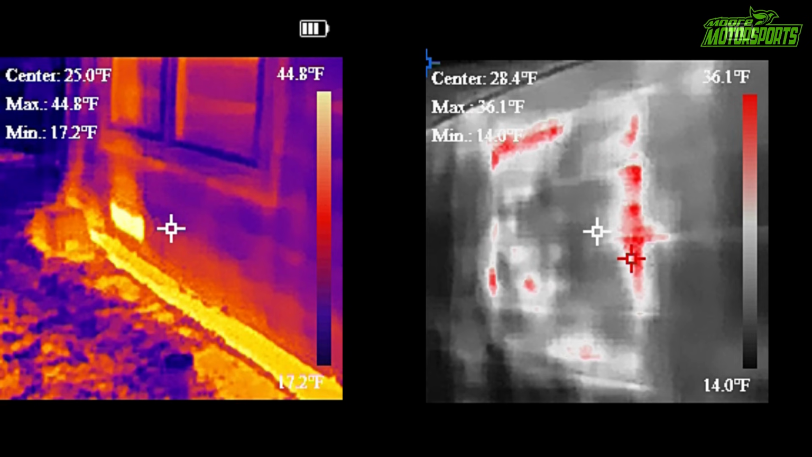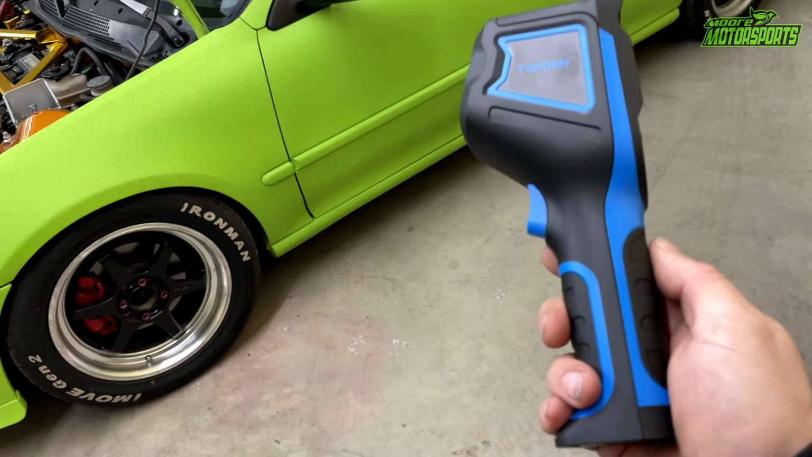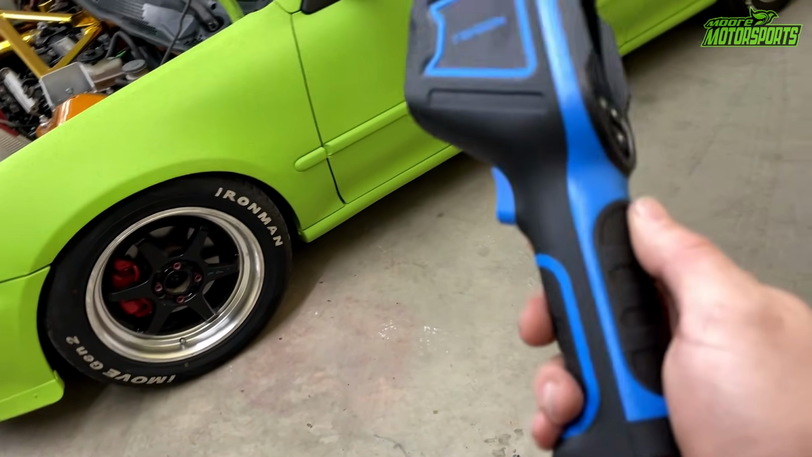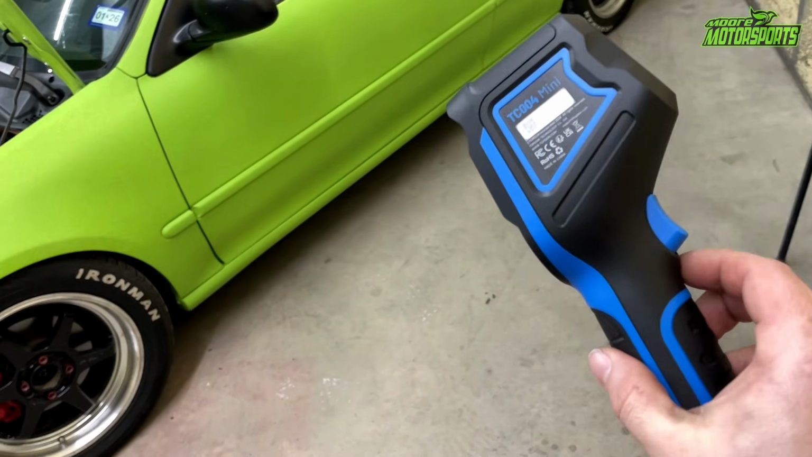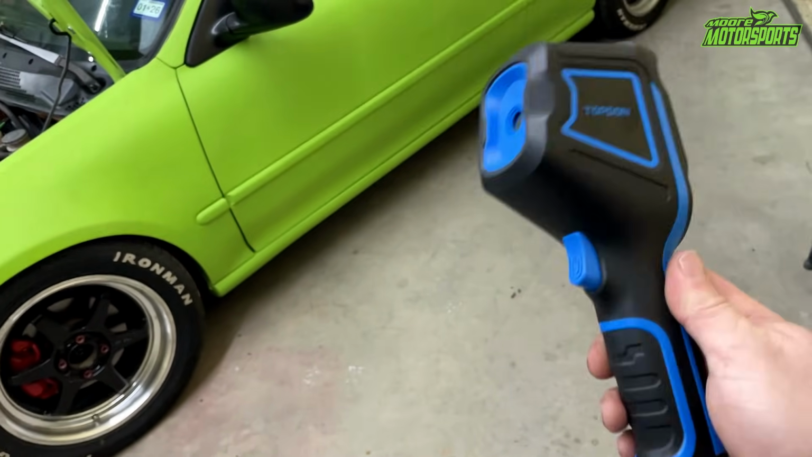If you are having air draft leaks and you can't figure out where it's coming from, or you're trying to diagnose a wiring issue, this can point at a wire that's hotter than the others, or air coming in, hot air, cold air, whatever it may be.